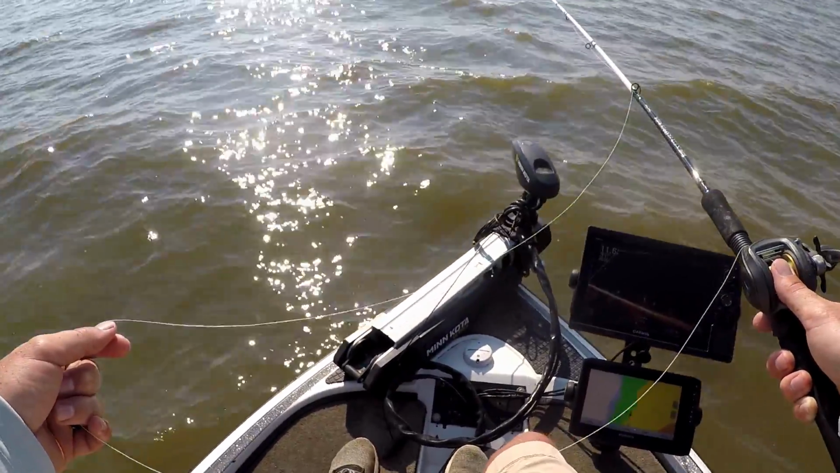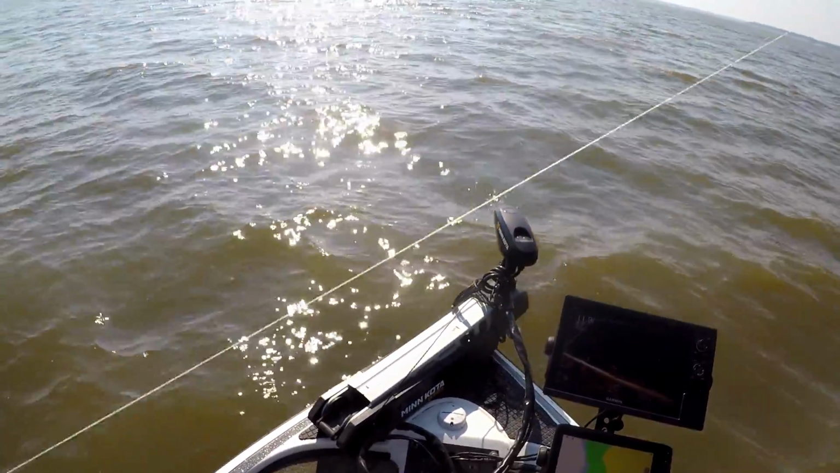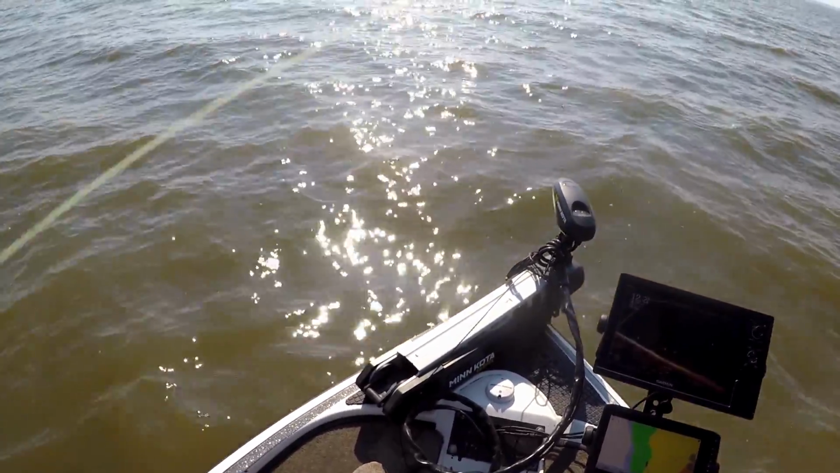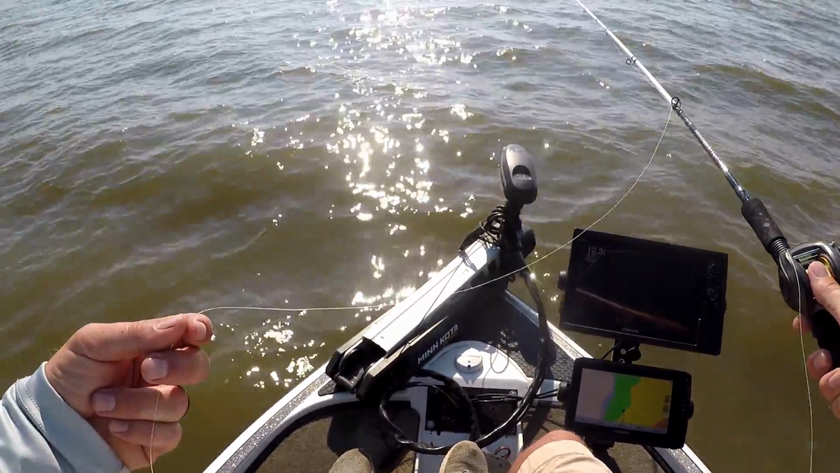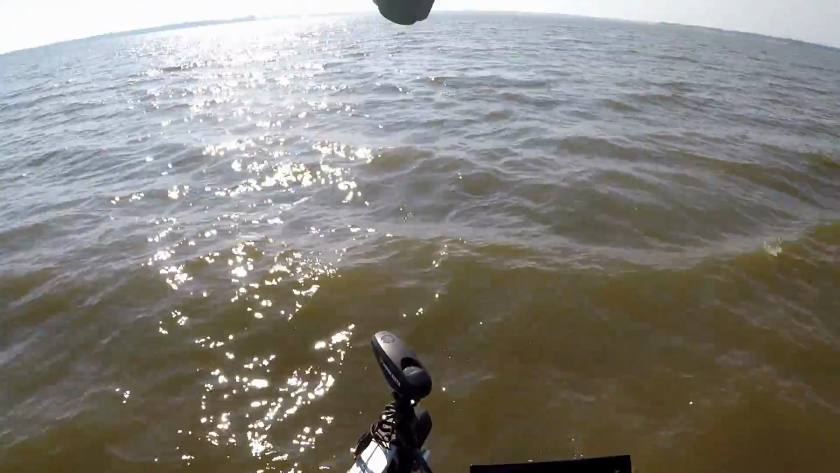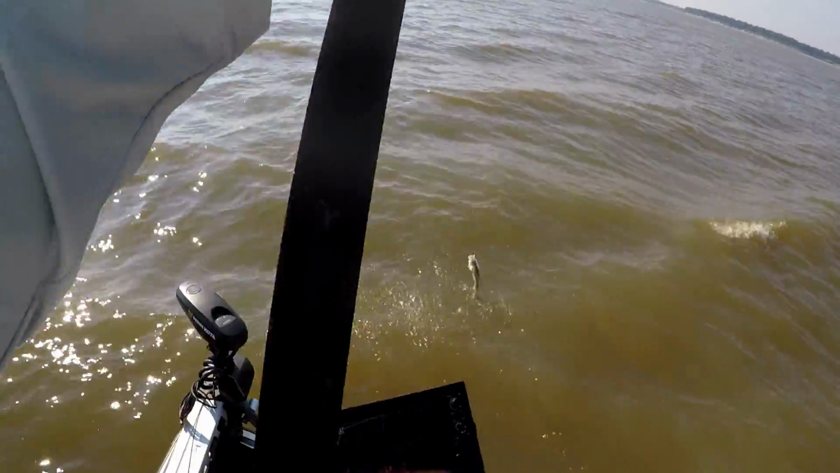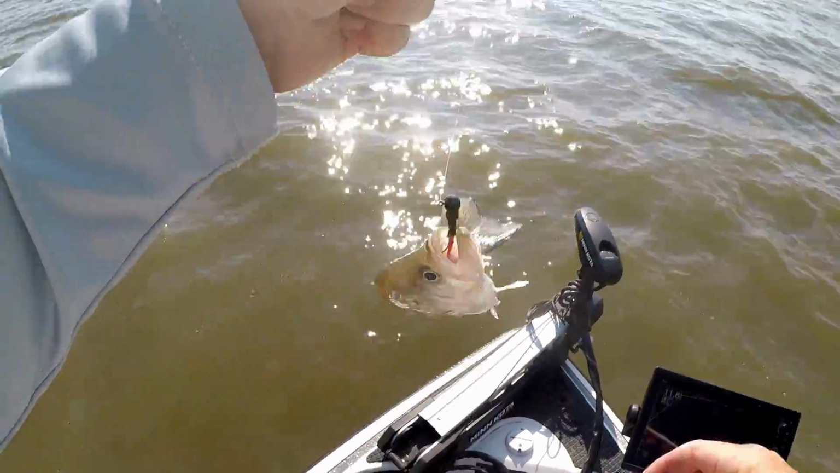Boy, it's always the first one and the last one that are the hardest to get. Golly, they're smoking it, and for some reason I just cannot set the hook on them. All right. We officially have 37.